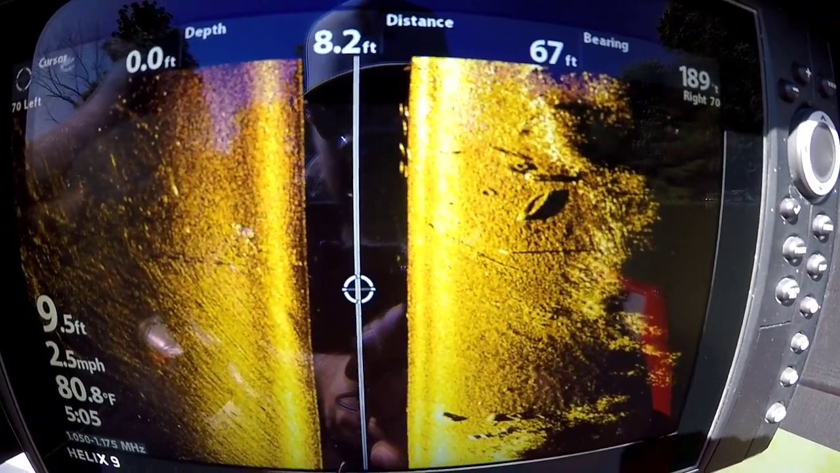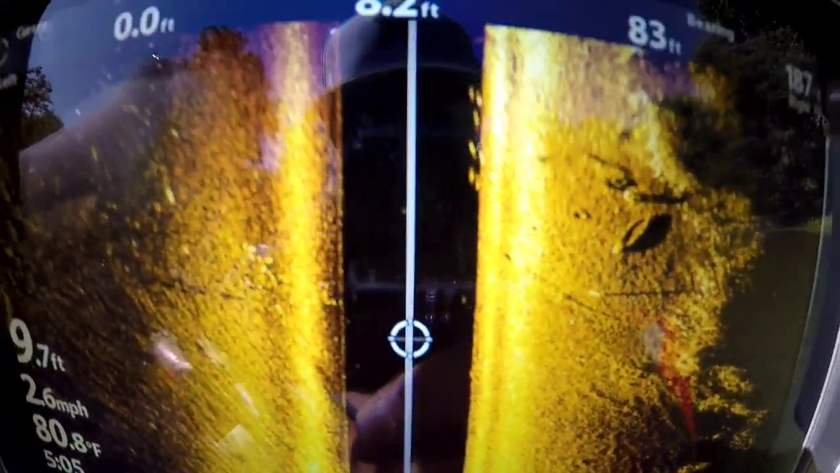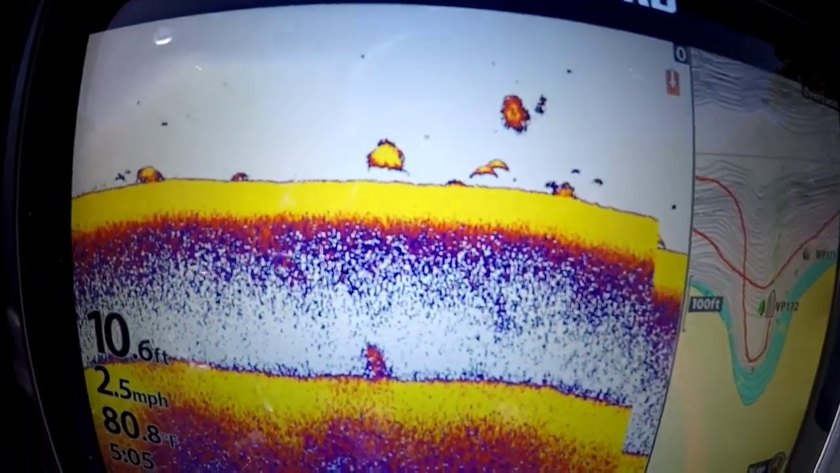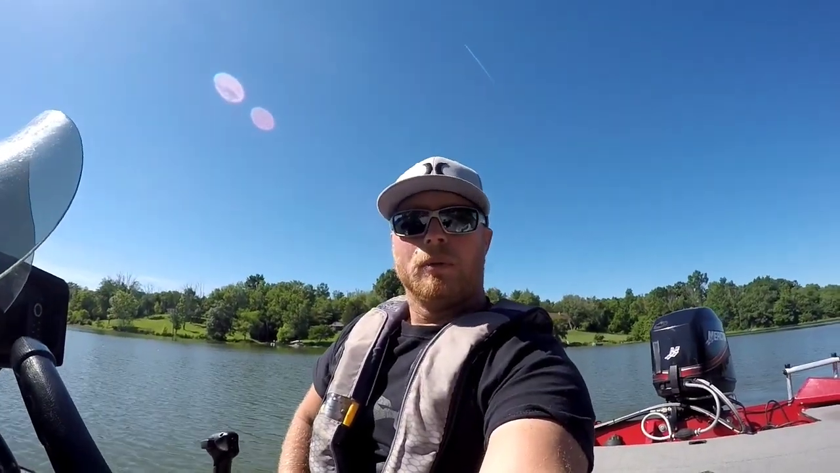Look at that. You got a sunken kayak or canoe, some tires, and then you got some good fish returns right there over top of it. And then when I switch back over there, look at that, you got a bait ball, you got some nice returns.